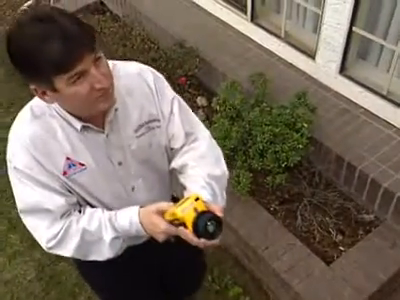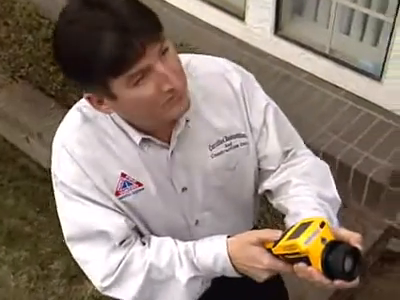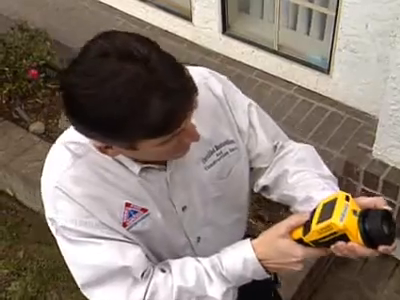The way we have it now with the FLIR camera is we can go and qualify the case as good or bad right off the bat within a week, and actually have evidence without any destruction whatsoever that will often lead to a settlement of the claim within months.